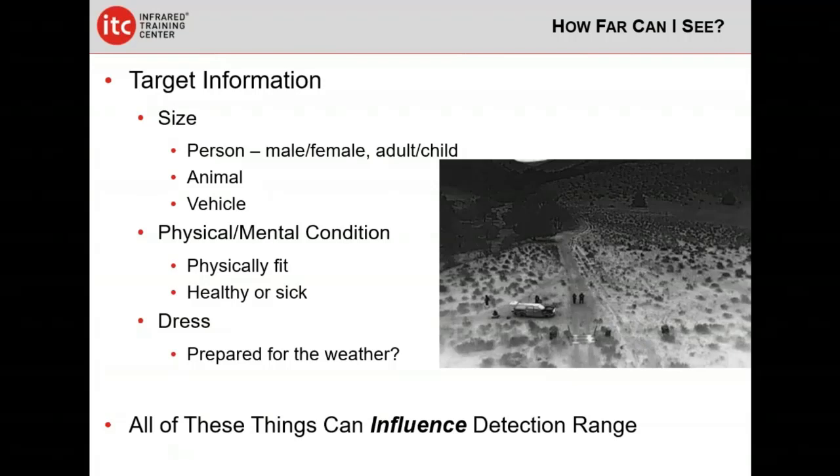Now, other things to think about: are they healthy? Are they sick? Do they have a mental condition that could cause them to behave erratically? Things like that. How are they dressed? Are they prepared for the weather? Meaning, if it's really cold outside, are they insulated? If they're insulated, then by definition, they're going to be giving off less of their heat.